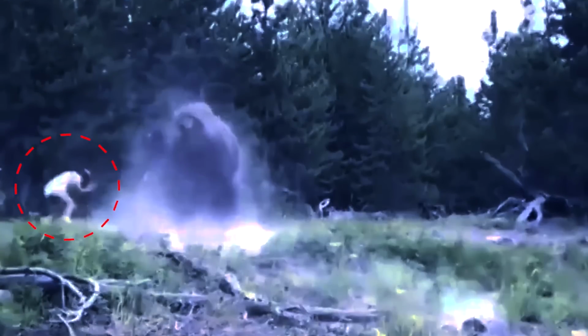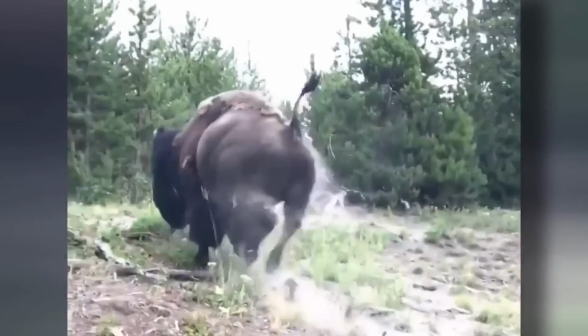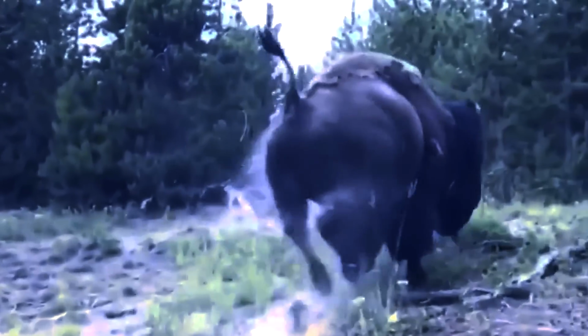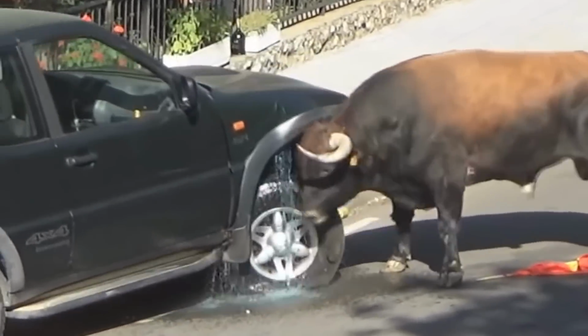Luckily, the girl escapes with only minor injuries. Park officials urge visitors to follow guidelines and stay at least 75 feet away from wildlife. A close encounter can quickly turn into a nightmare. How close is too close when it comes to wild animals?